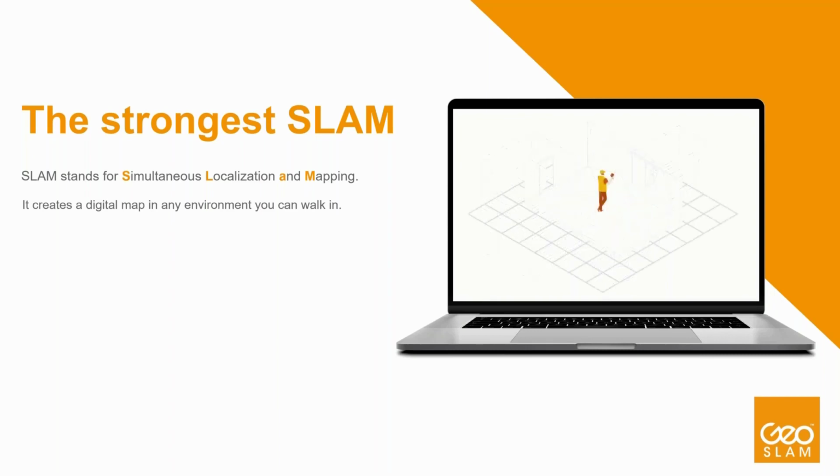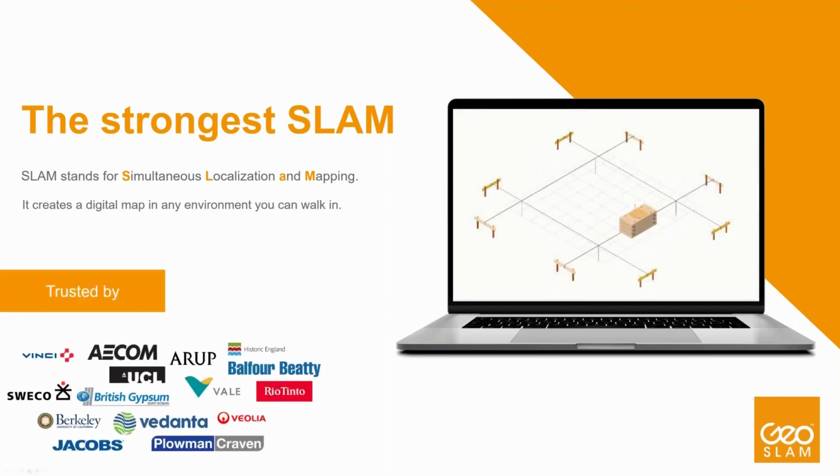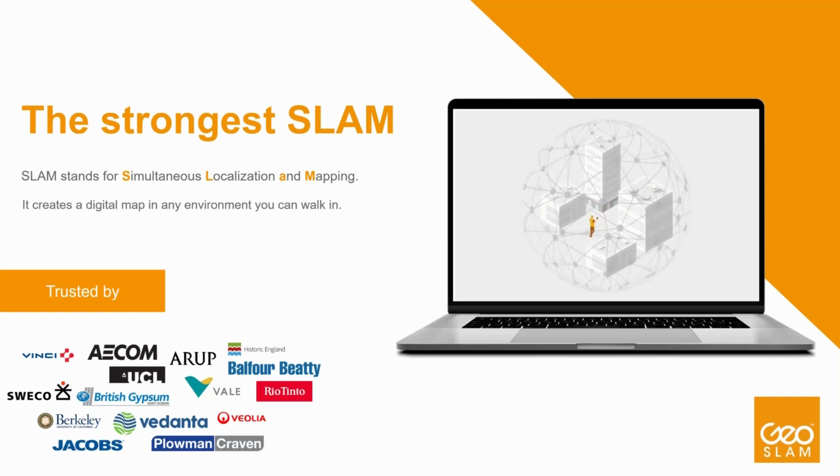We've been working on it since 2012, and it's been proven with lots of different projects, with lots of different customers in lots of different environments. SLAM stands for simultaneous localization and mapping, which allows you to build a model or a point cloud of the data you're scanning, and at the same time also position the scanner within the data.